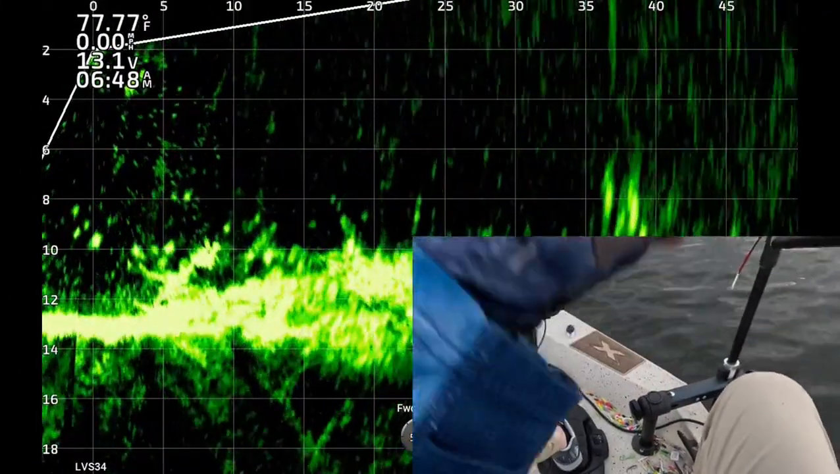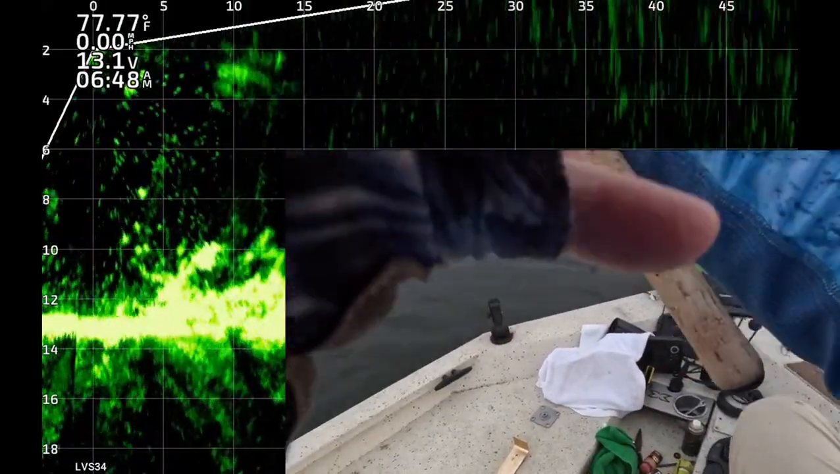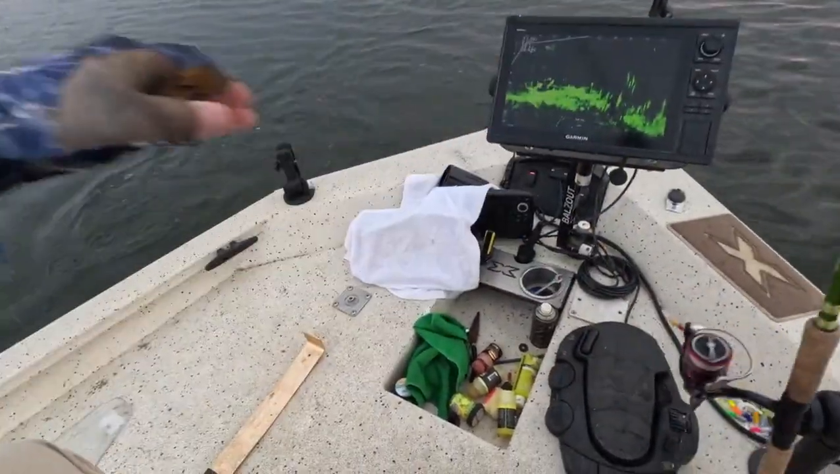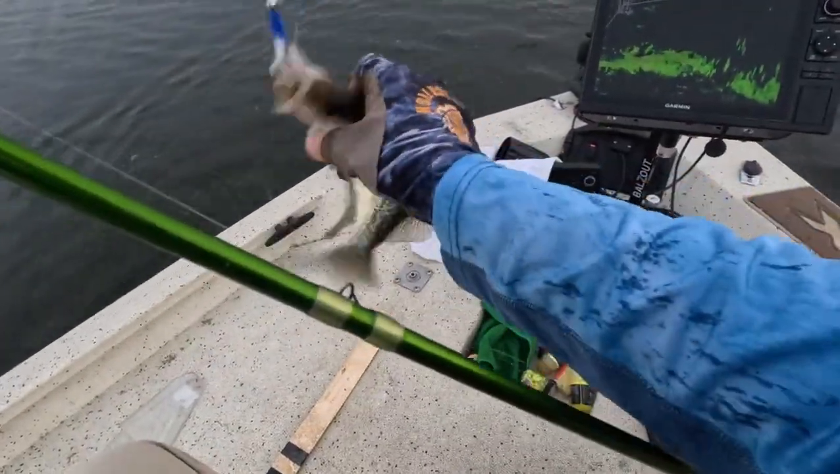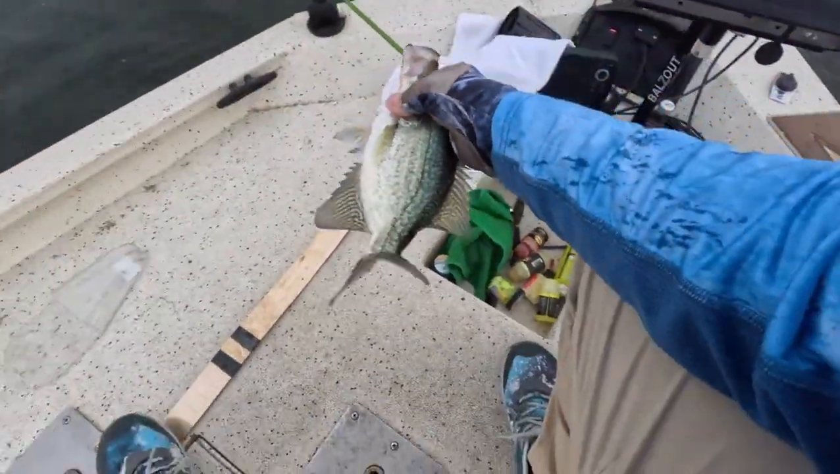Boom, fish just hit it. There's one. 648. On his way into the boat. It's another little keeper size crappie. Yeah, in the boat. Not a big one, but I'll take him. It's a good eater.